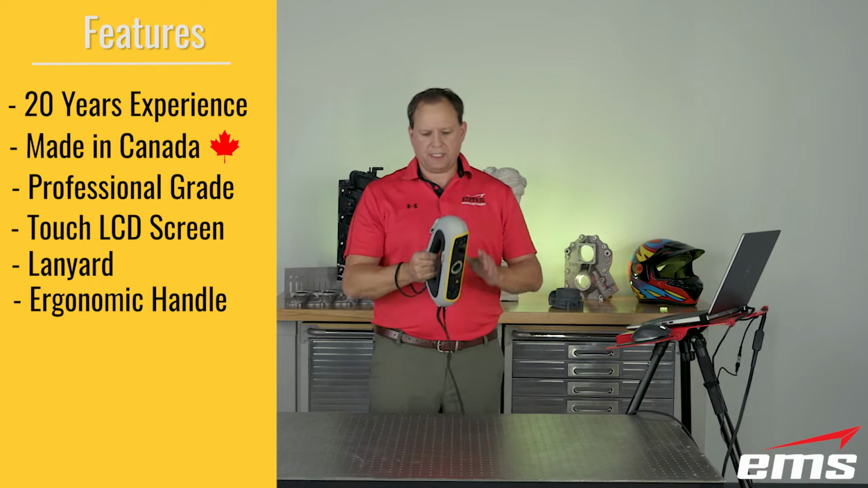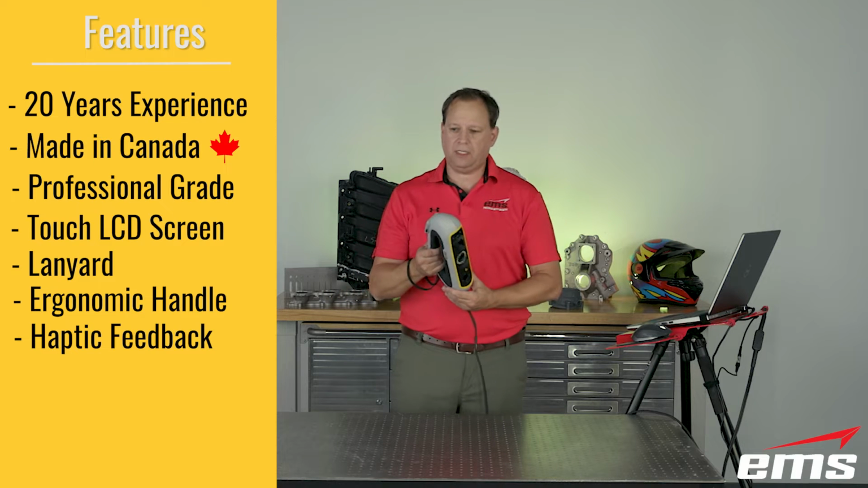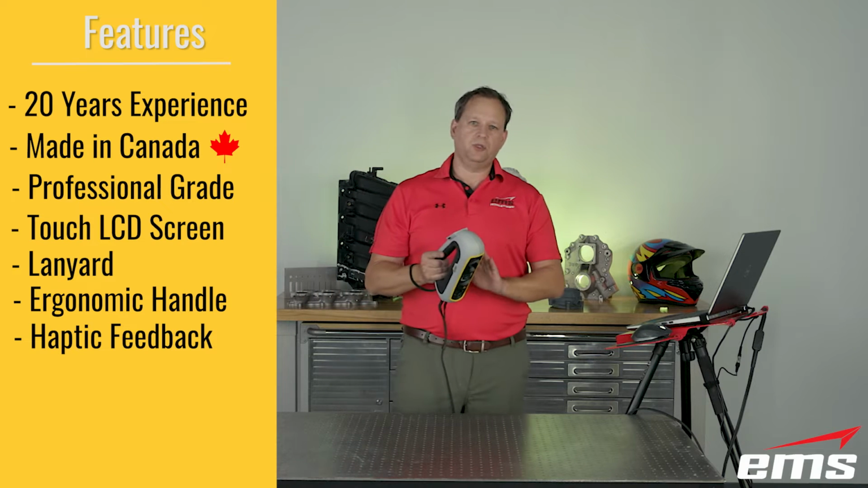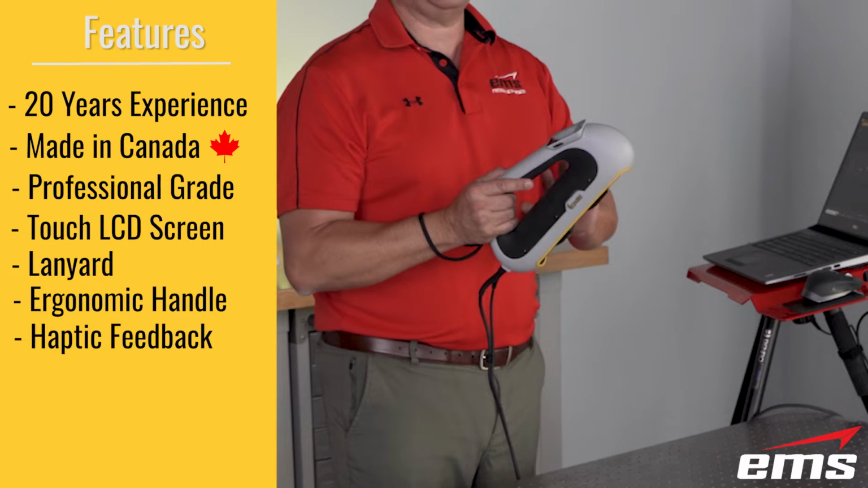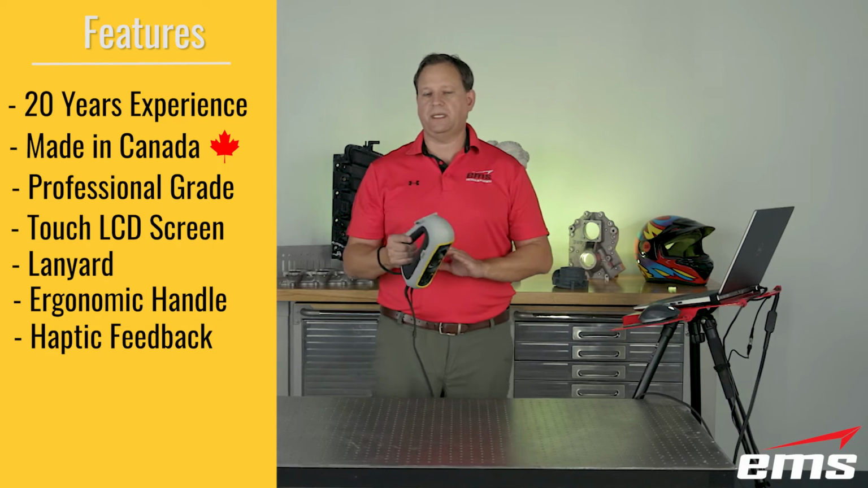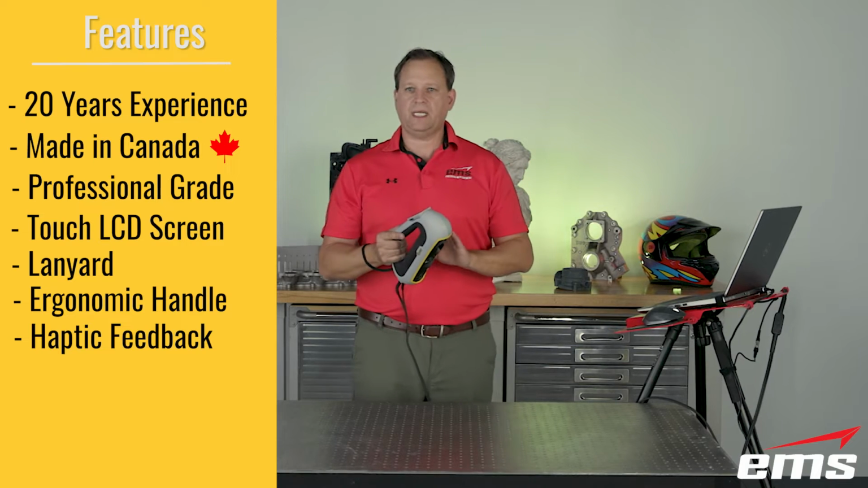And then the other thing is it has haptic feedback, because there are times you're scanning and you can't see the LCD or the computer screen, maybe you're trying to reach in somewhere and you're far away from your computer. If this thing loses position or if you're too close or too far away, it'll give you a slight little vibration. Very subtle, but you definitely feel it, and that's really nice, and it's already helped me out a few times as I'm scanning stuff and I can't see the screen. So that's a nice feature.